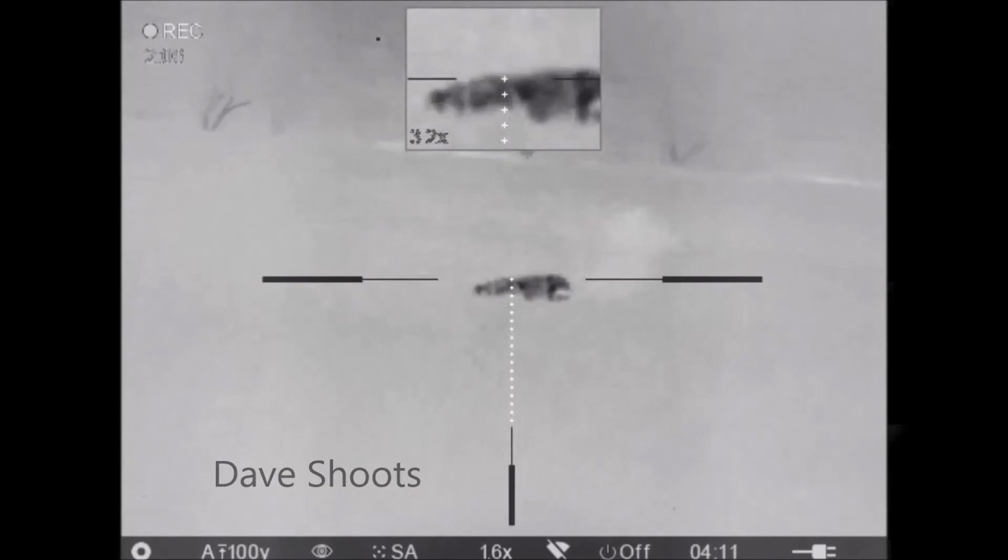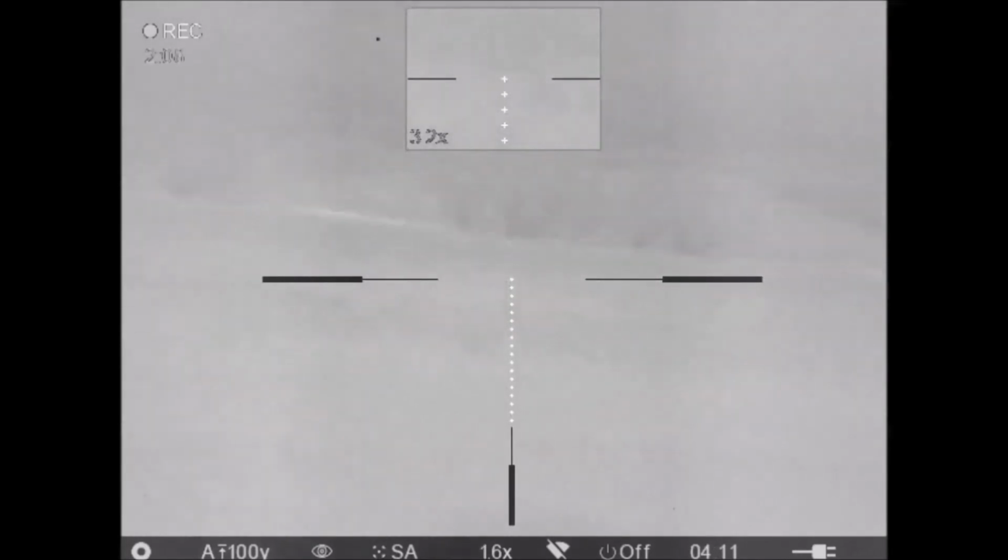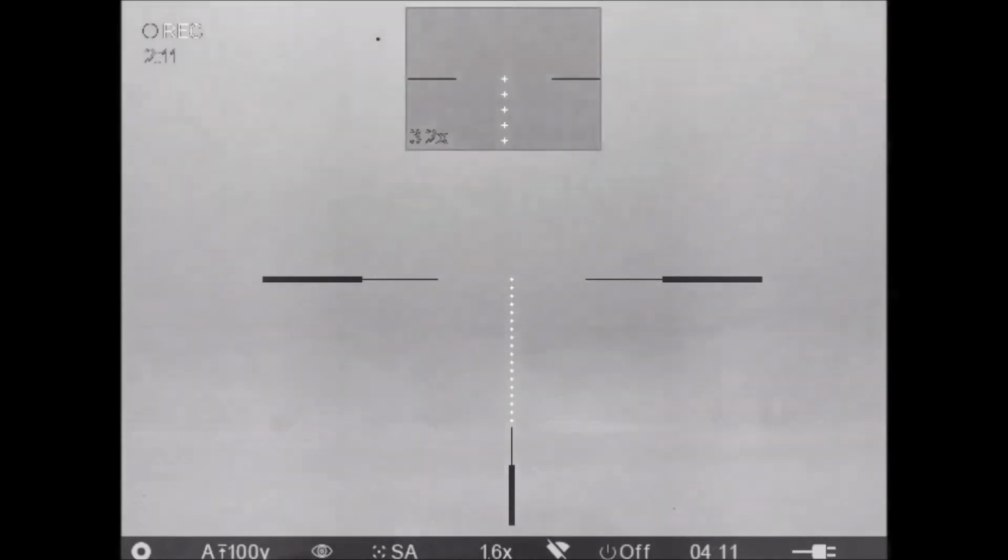You mean that one? Yeah. Where'd you come from? I don't know. Are you empty? Nope. You know your last one? Nope. With that malfunction cleared, I go back to scanning.